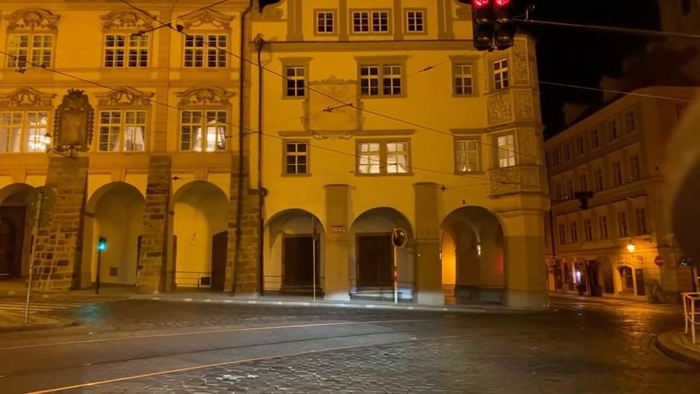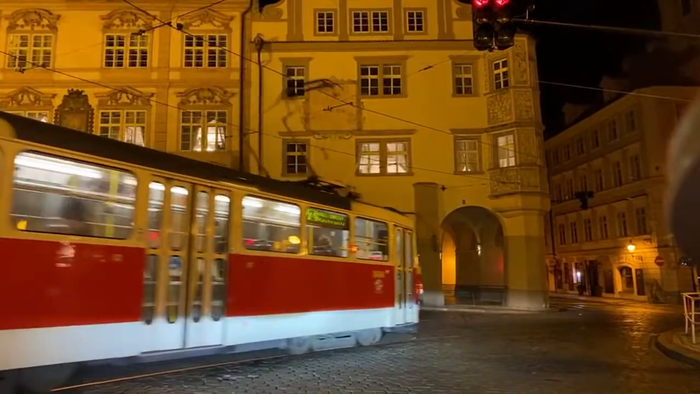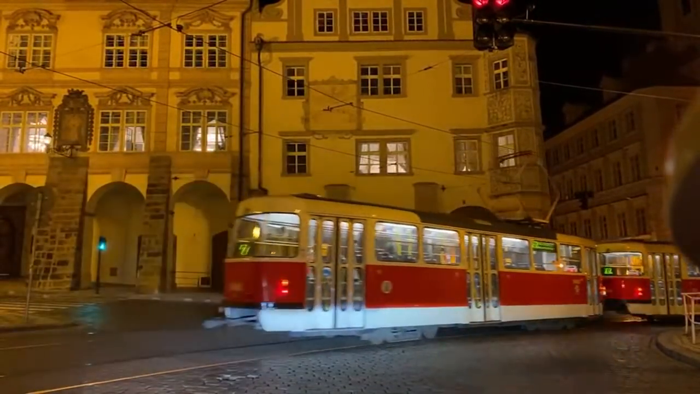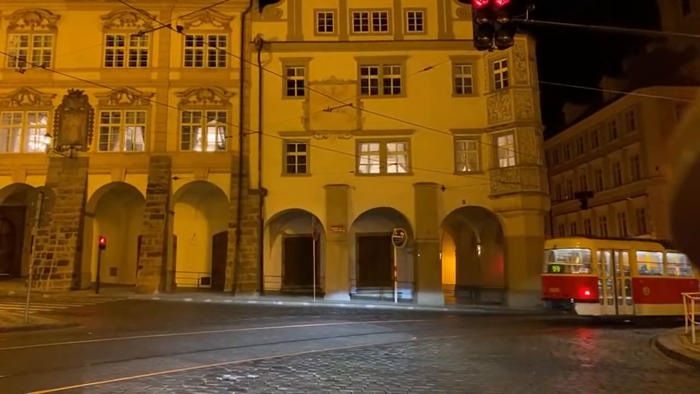And here's the lovely T3 model tram of Prague crossing Malostranské Square. What a lovely sight. Actually, the T3 tram, the new design by our friend Anna Marešová, we made an episode about it if you're curious, has just won an award.